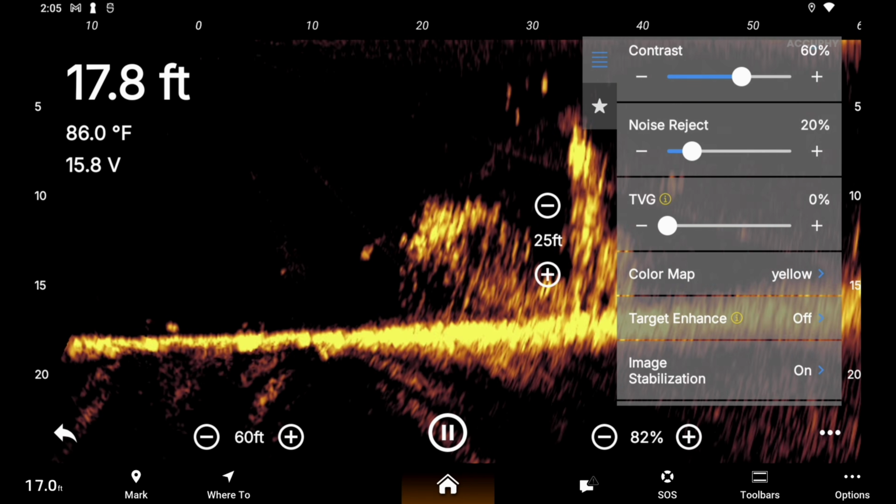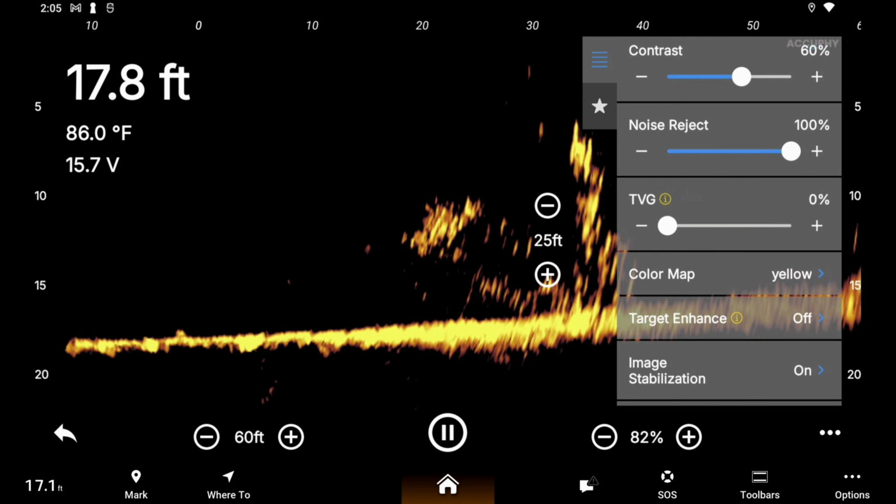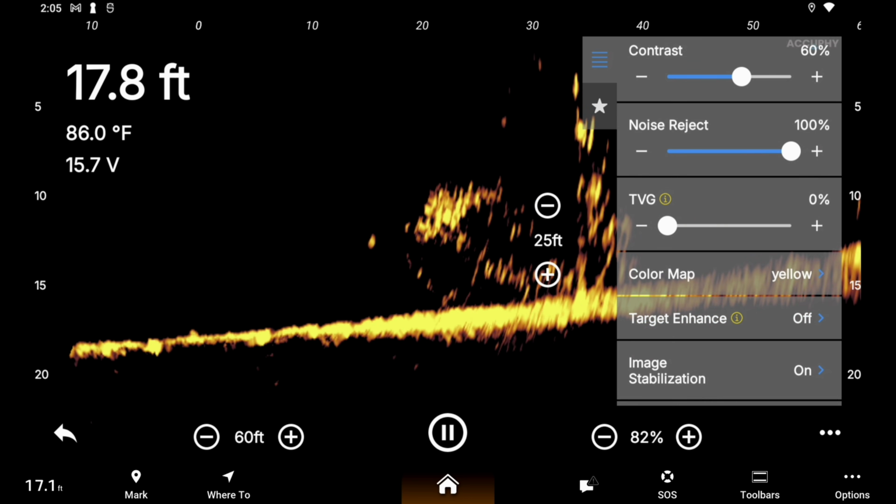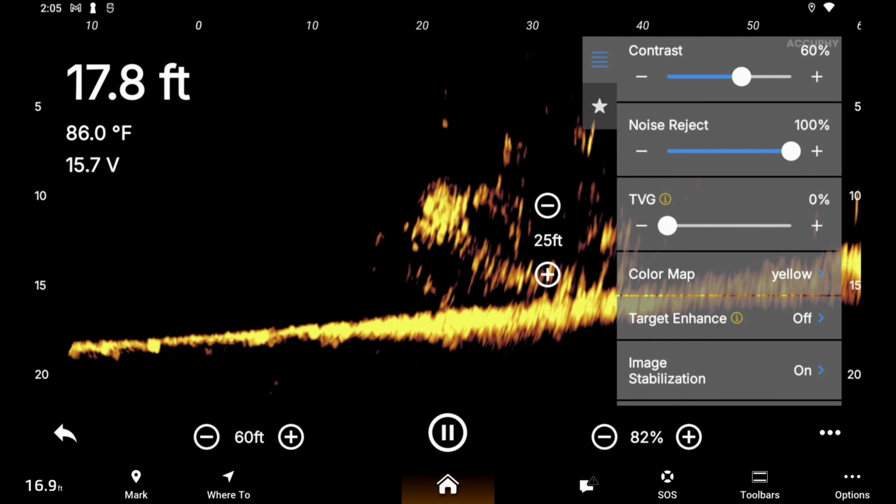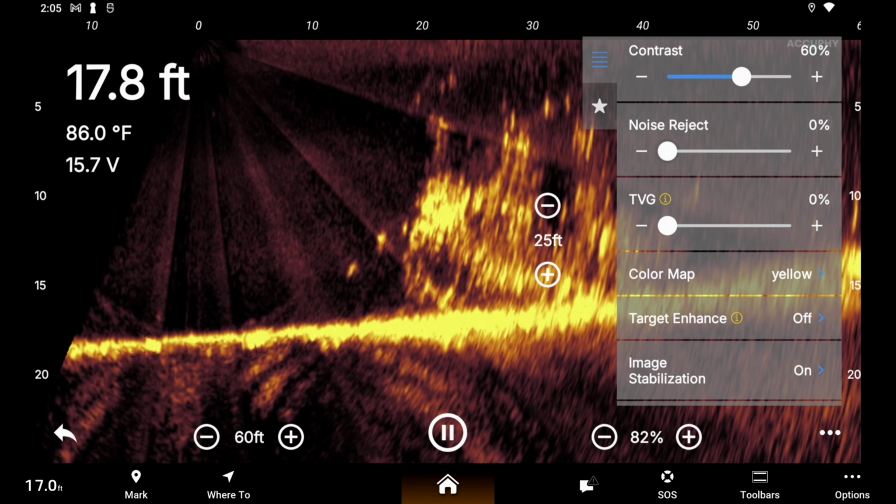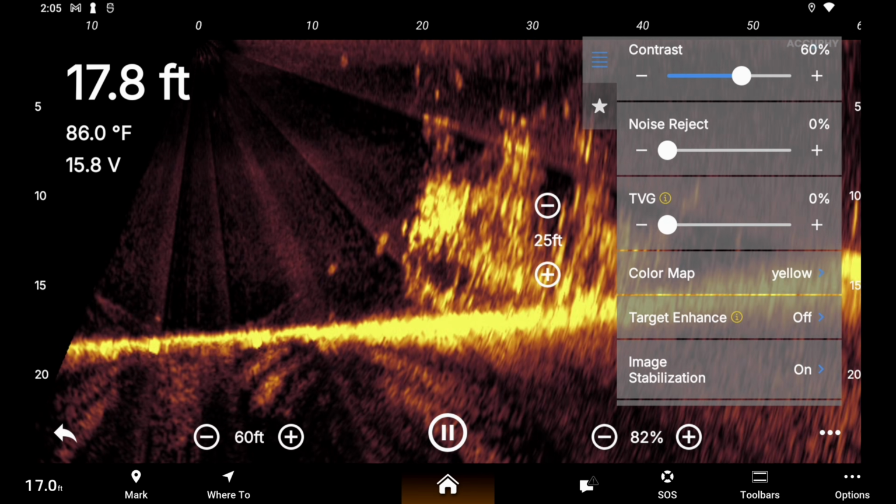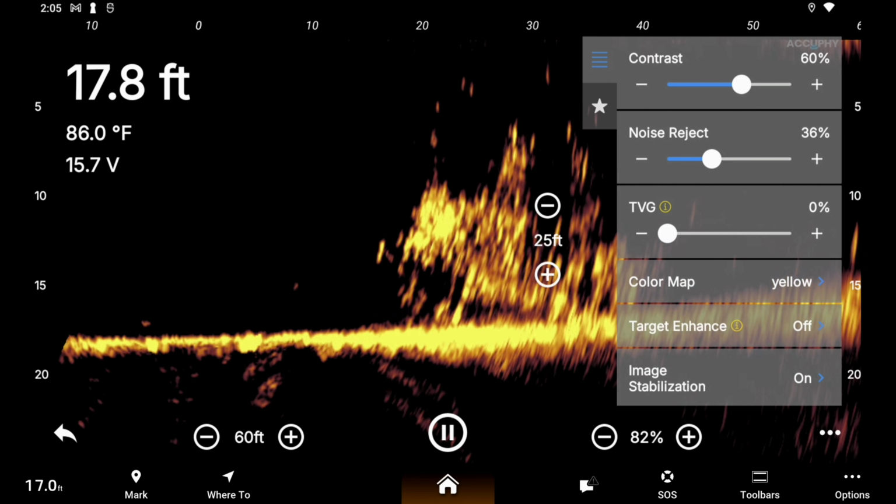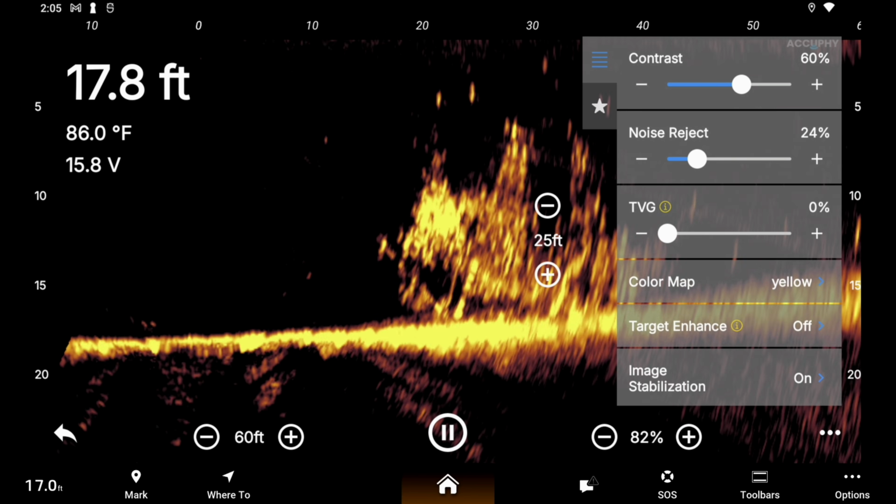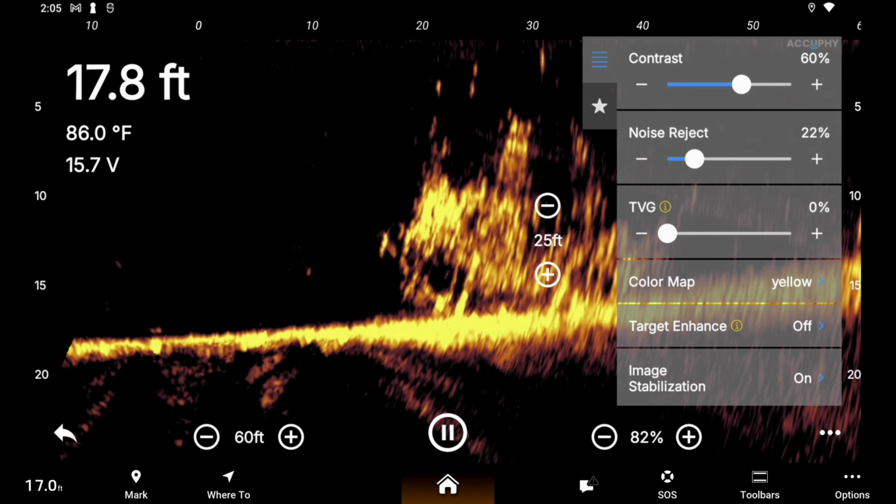Noise reject, I've got it at 20. I'll show you what that does. You can go more to the 100%. As you can see, it's not going to be as sensitive. I've got noise reject at 20, which is where I found it to be the best for what I'm doing today.